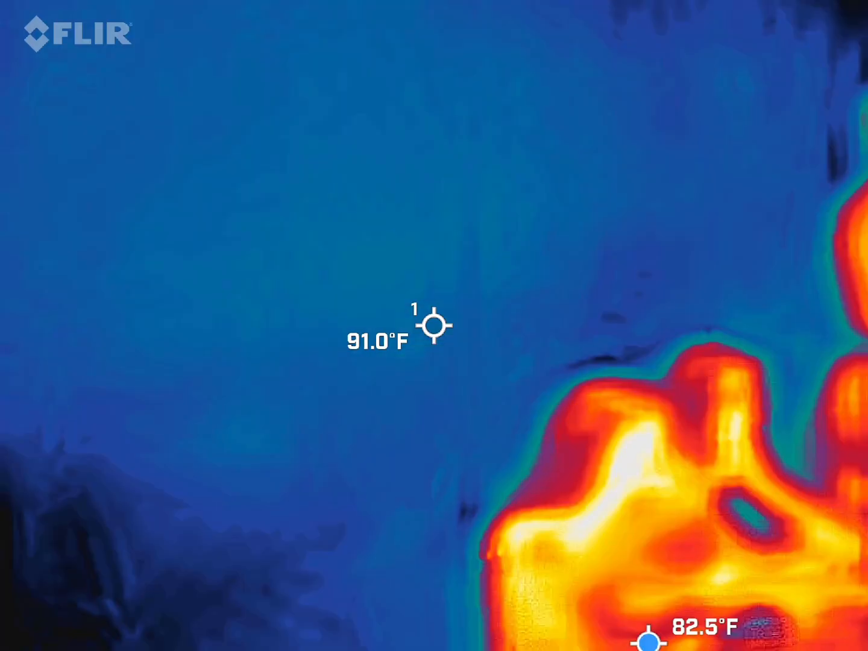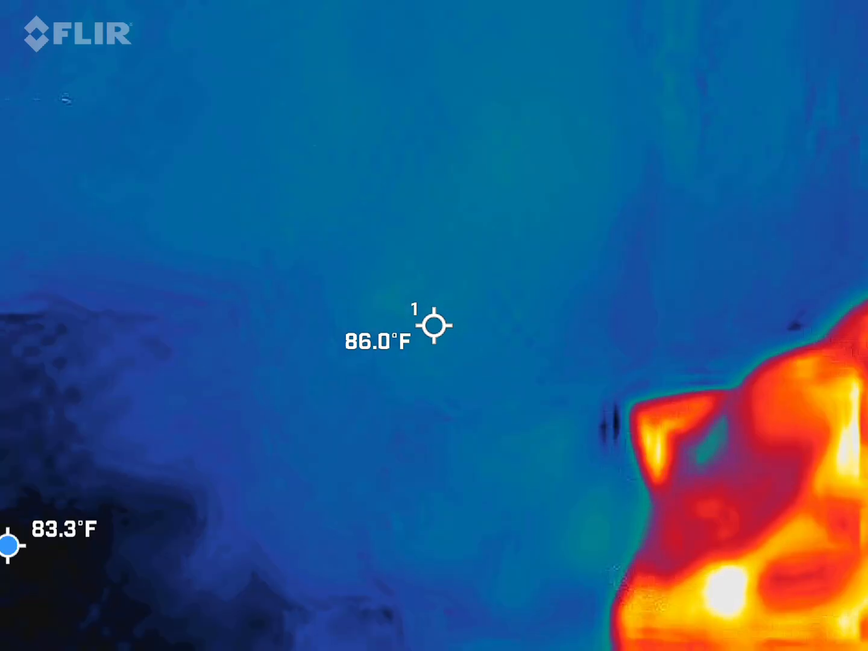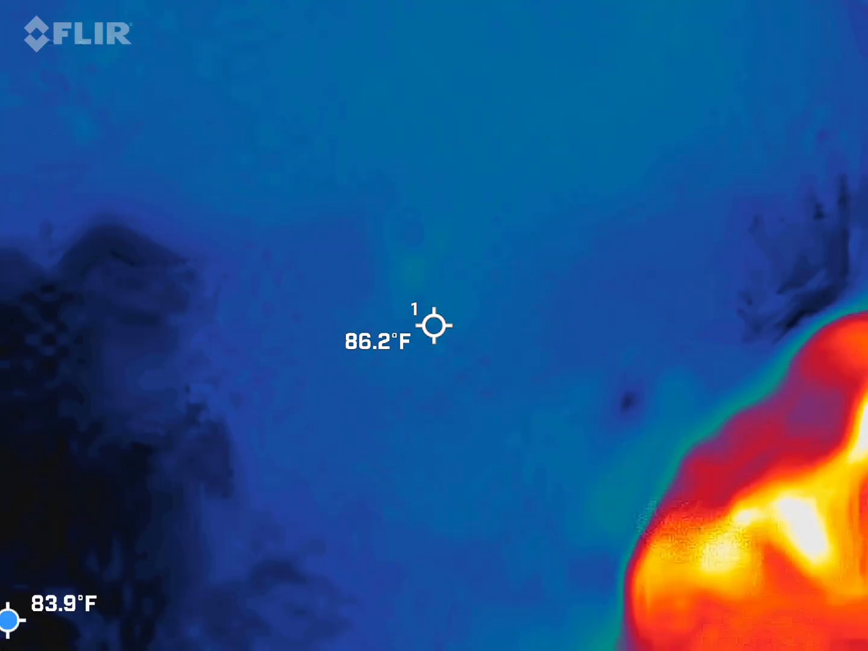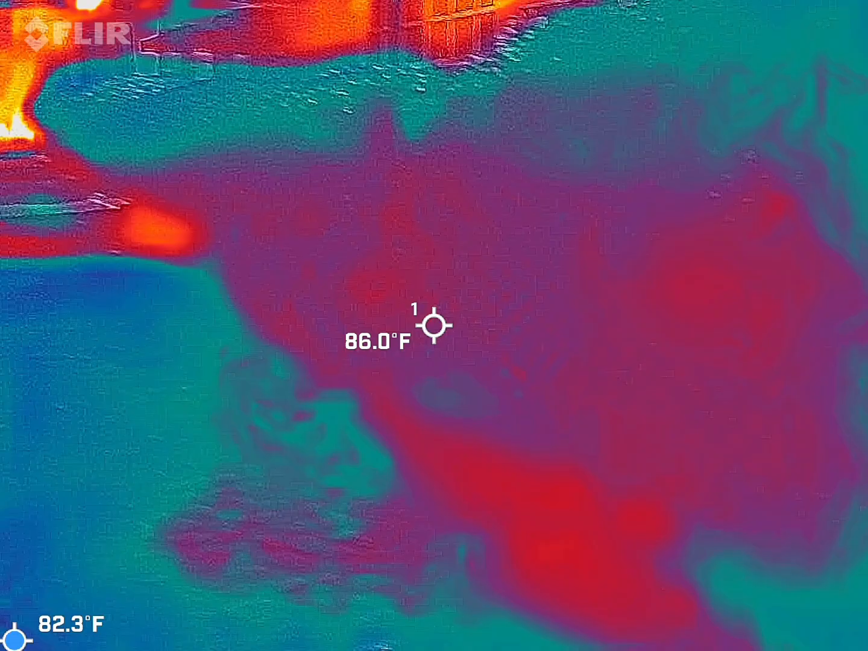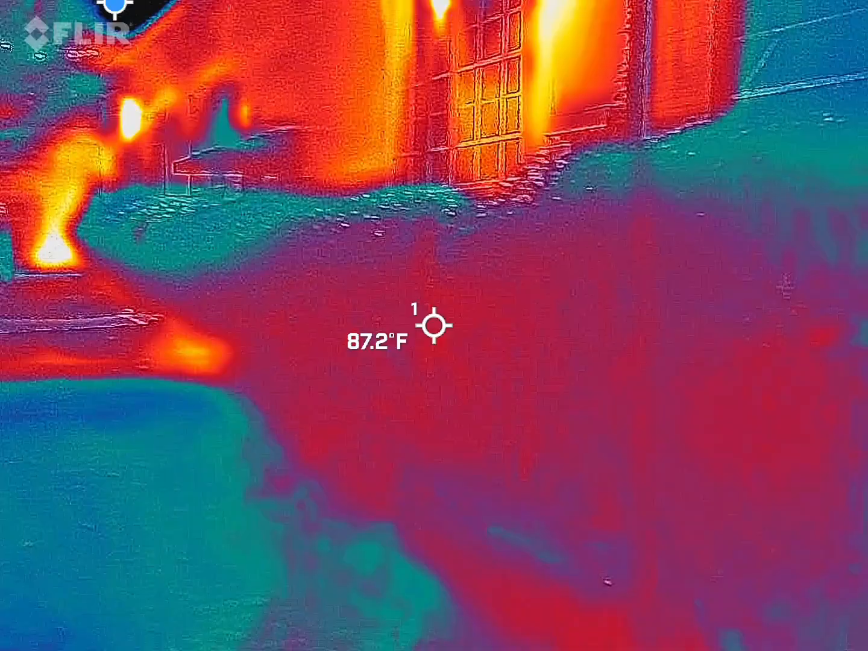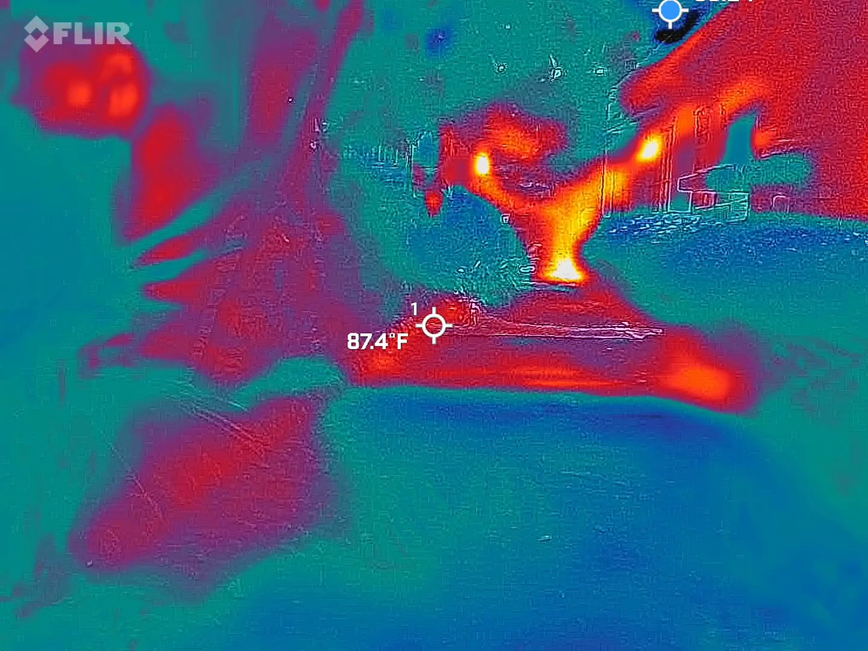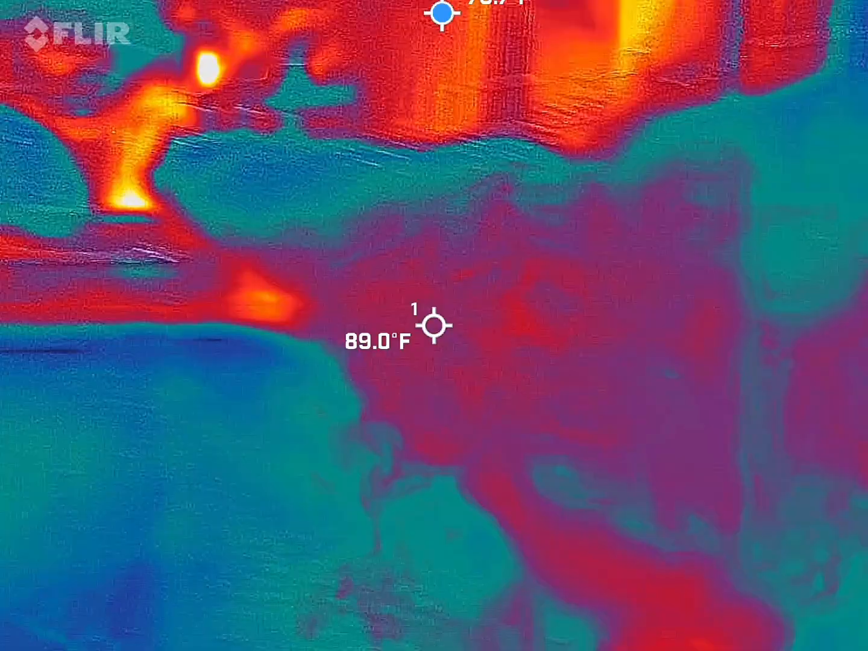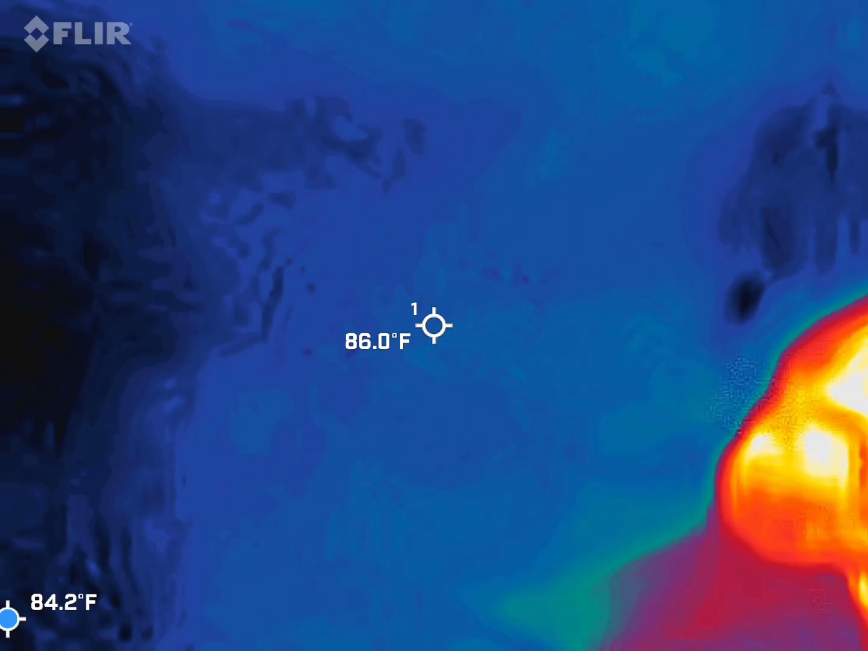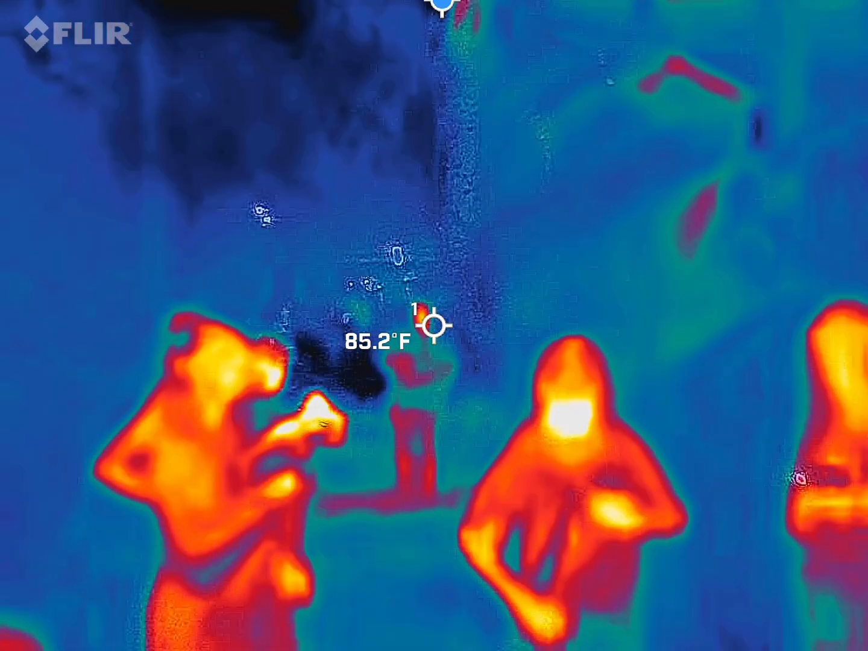Wait, that's crazy. This alleyway is right next to a church. All right, so thank you for putting that back on mute. I appreciate it. We gotta get Janet back. Janet, I'm trying to give me a high number. That 21 is pretty high. Top one. Let's find it.